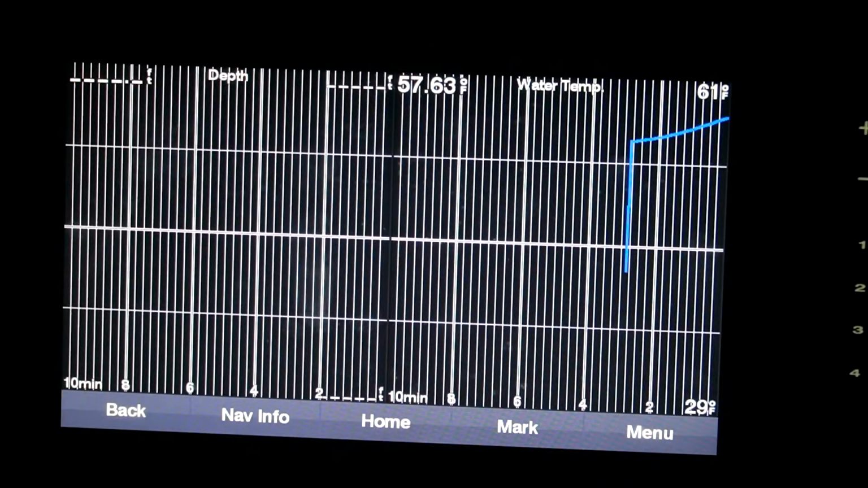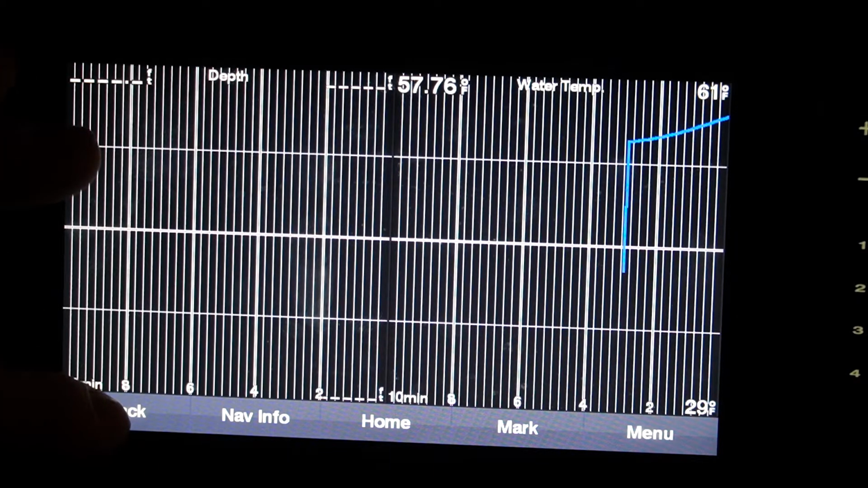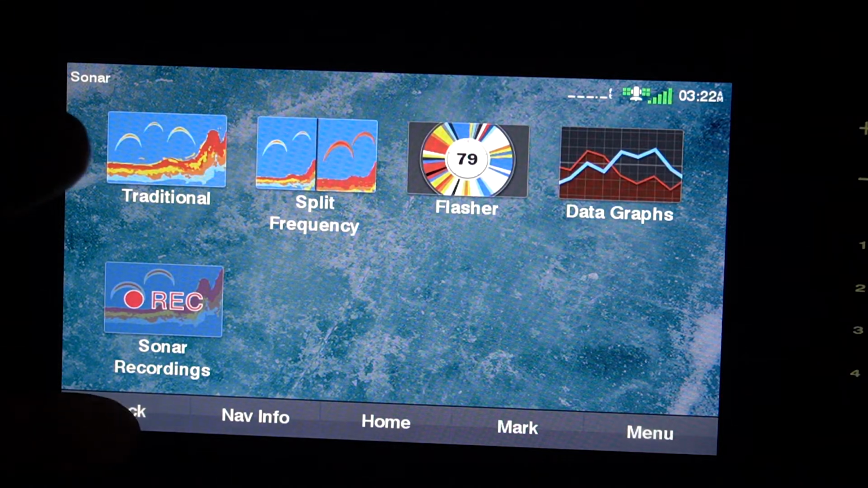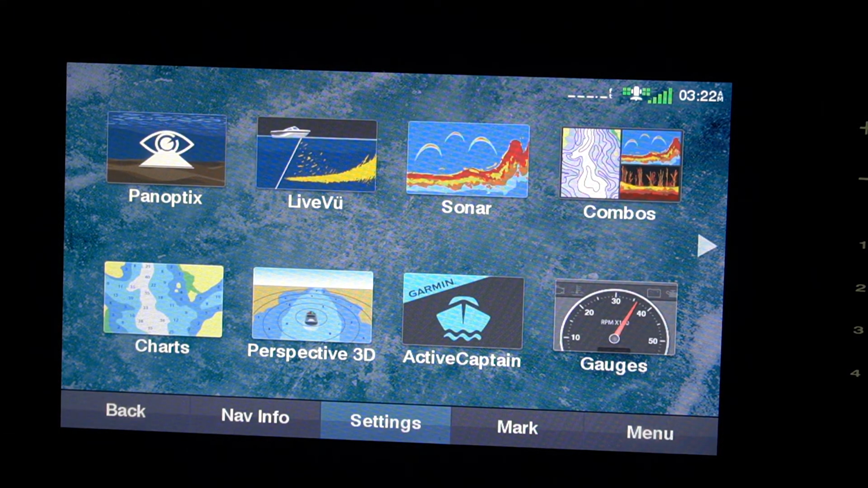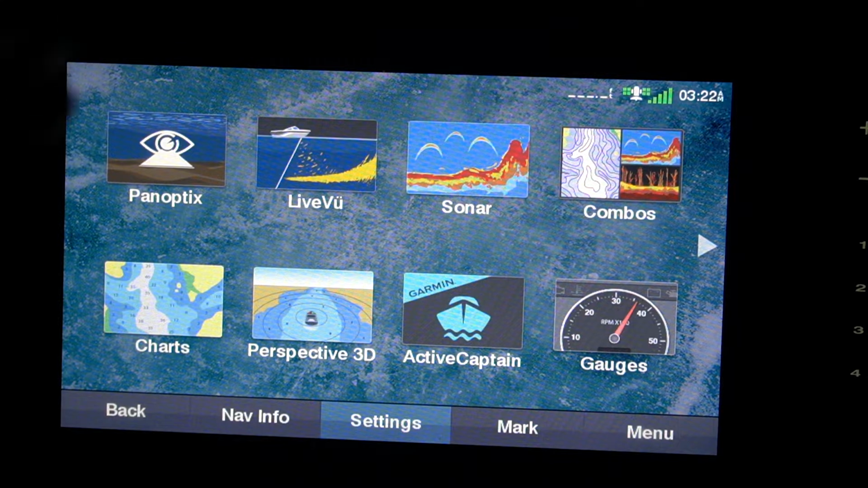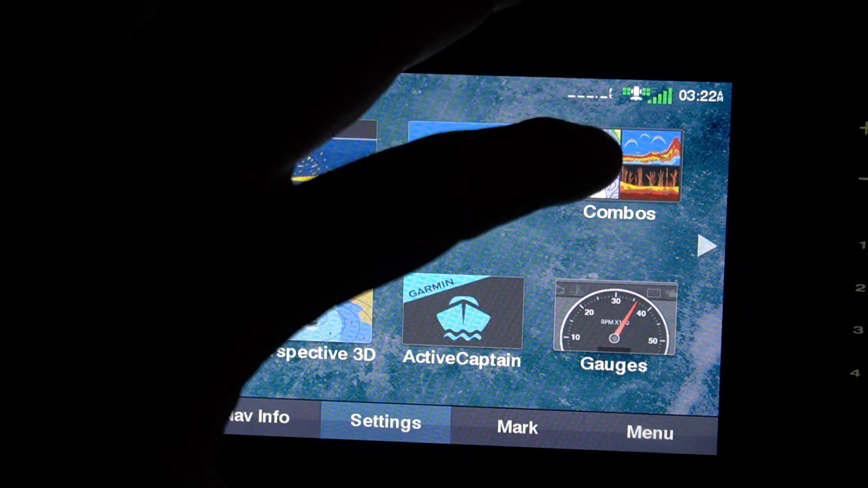Data graphs, that's all garbled up. I don't use this at all either, but I'm sure I will in the future. As you can see, this thing's really easy to use. It really doesn't get much more simple than this. You just click on what you want to use, put the transducer in the water, and you're good to go.